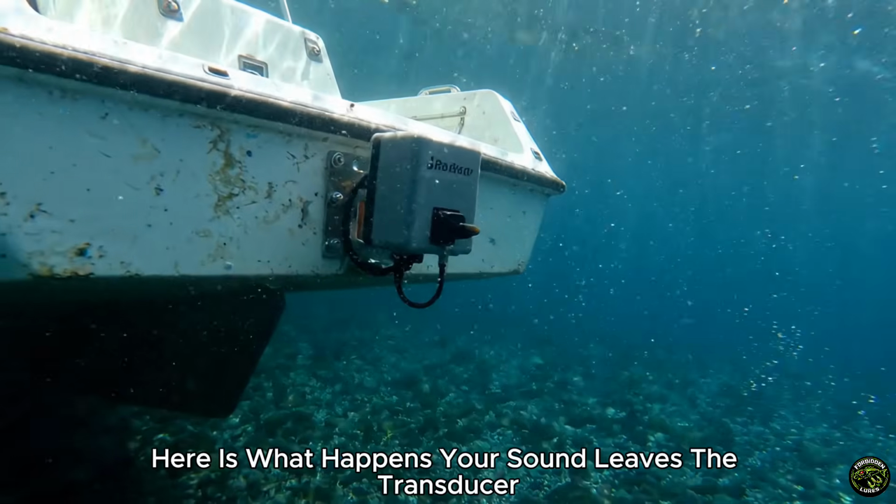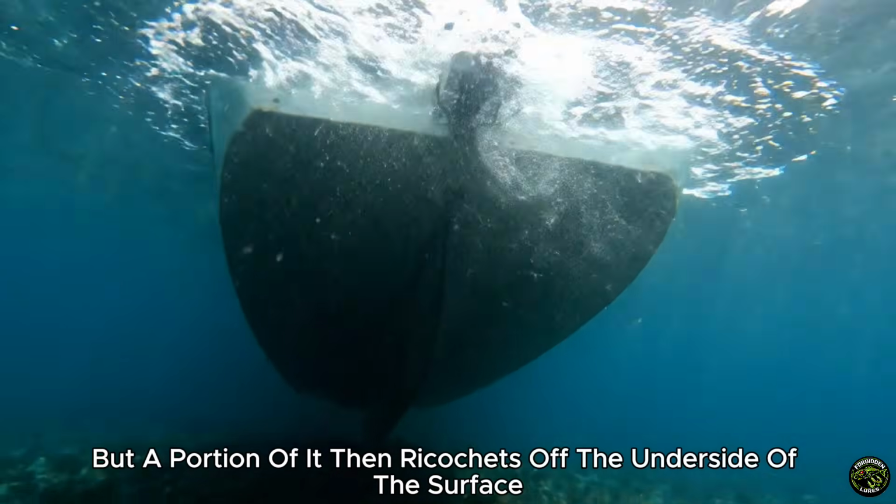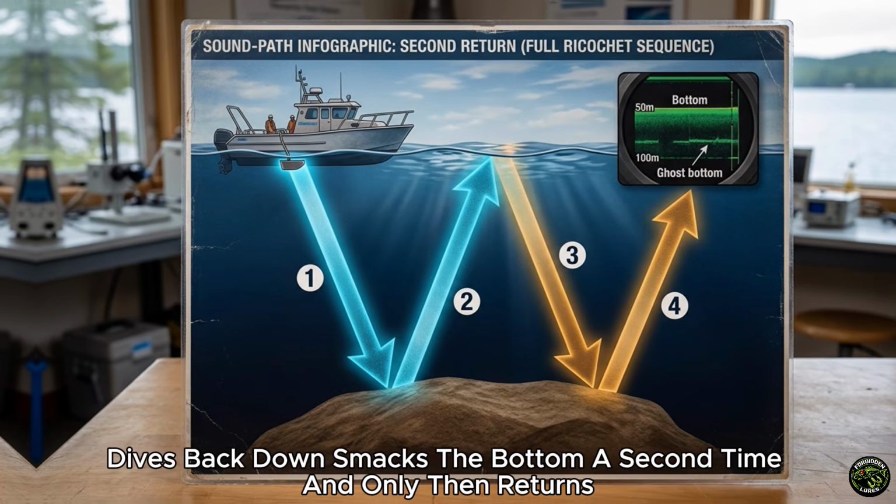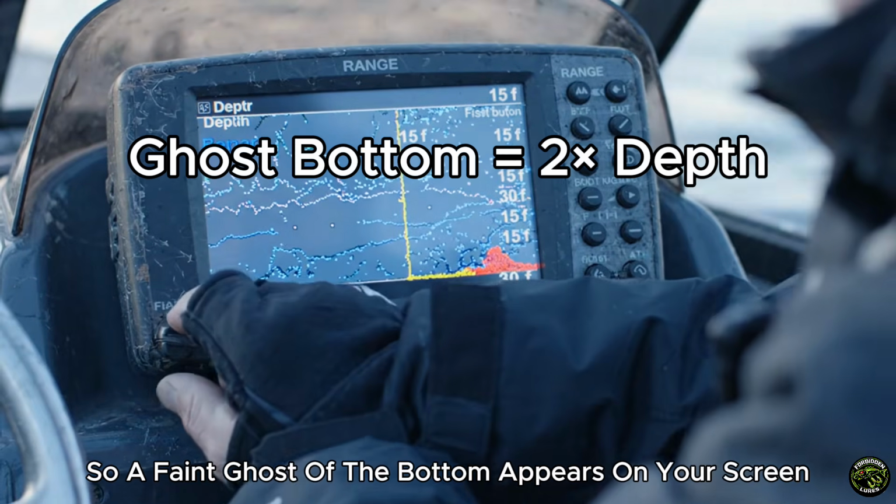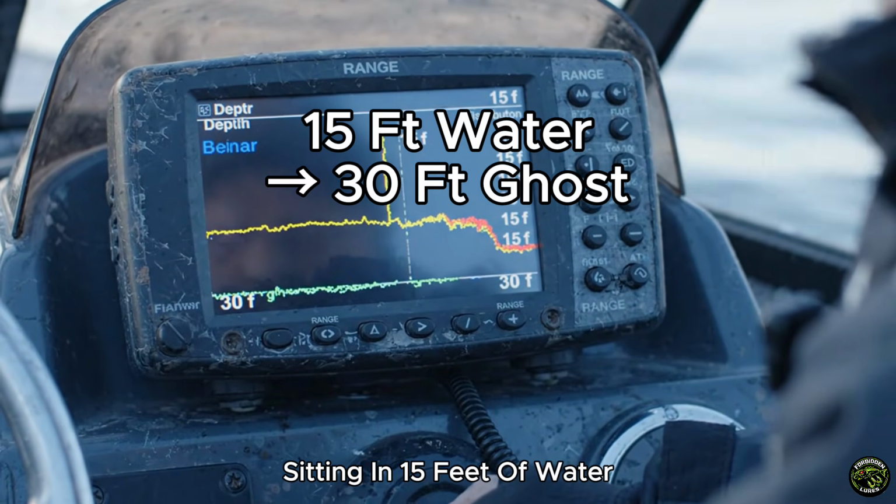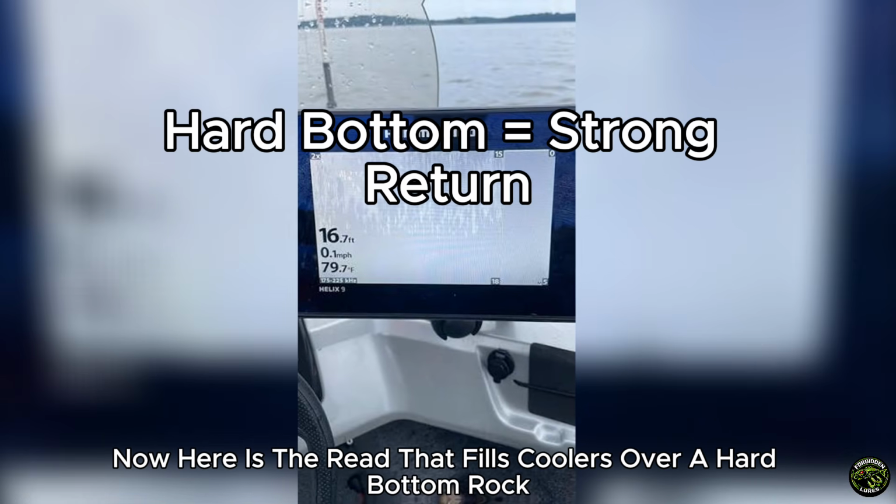Here is what happens. Your sound leaves the transducer, hits the bottom, and bounces back to the boat. But a portion of it then ricochets off the underside of the surface, dives back down, smacks the bottom a second time, and only then returns. So a faint ghost of the bottom appears on your screen at exactly double the real depth. Sitting in 15 feet of water, a shadow bottom shows up down around 30. Now here is the read that fills coolers.